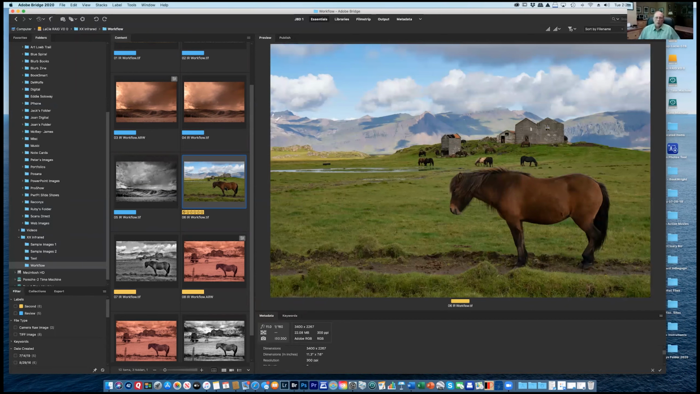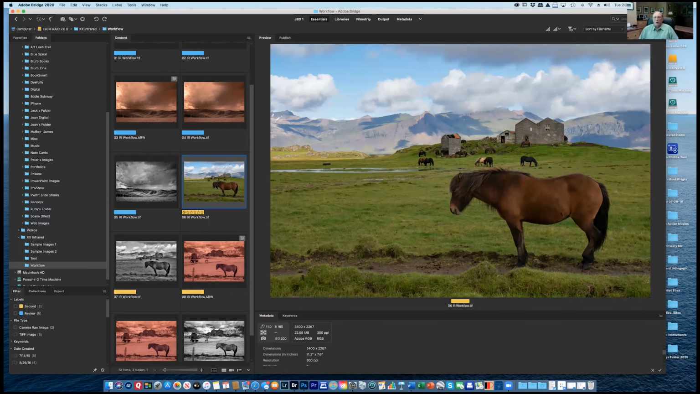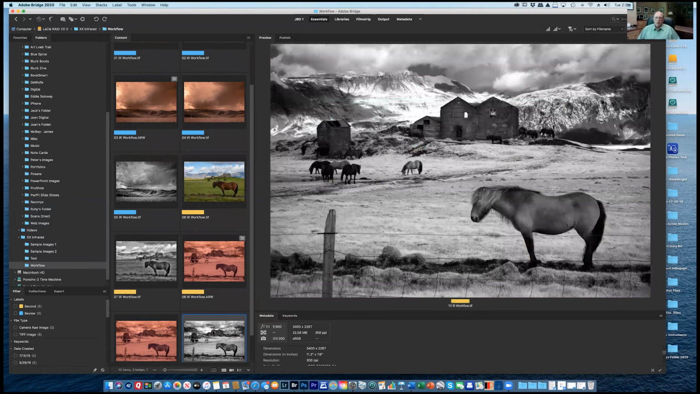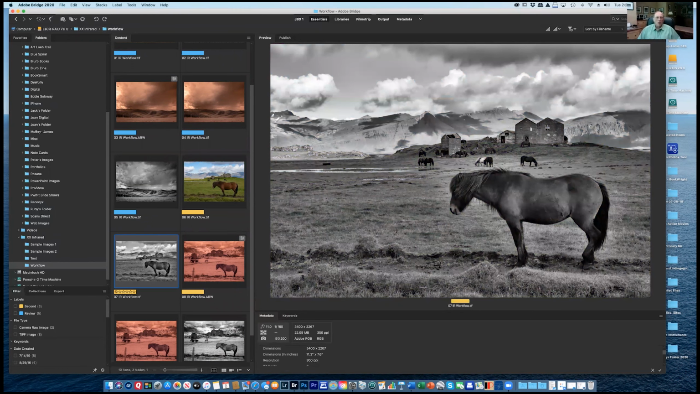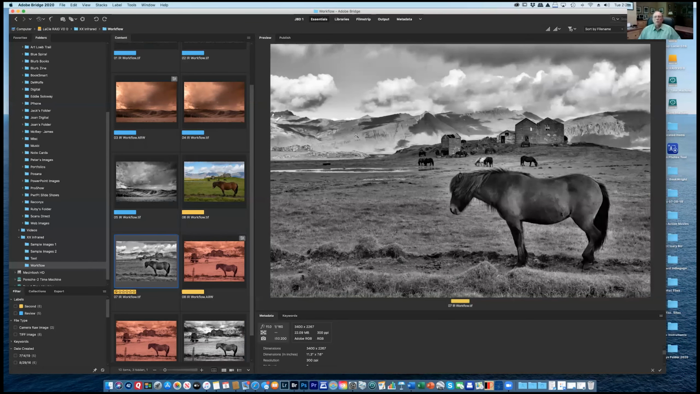All right. Now here, just briefly, here's a horse in Iceland, and this is in color. That's changed to, I mean, this is a regular camera. This is changed to regular black and white. And this is the infrared. And it's a little bit different view, but it's of the same scene. So the horse has a different appearance. The mountains in the background. This looks like all this up here is ice and stuff. It's not. It's all of this, and it's probably green.